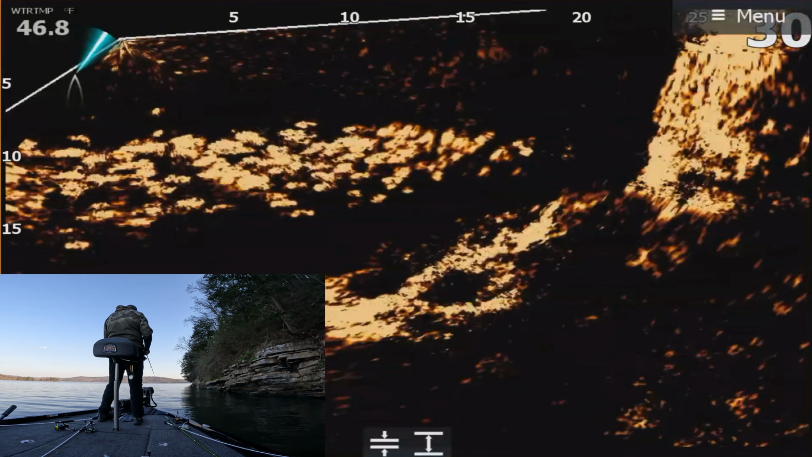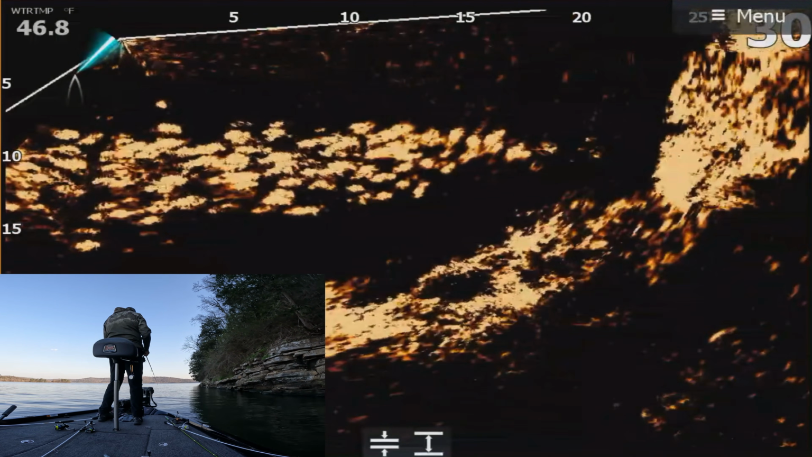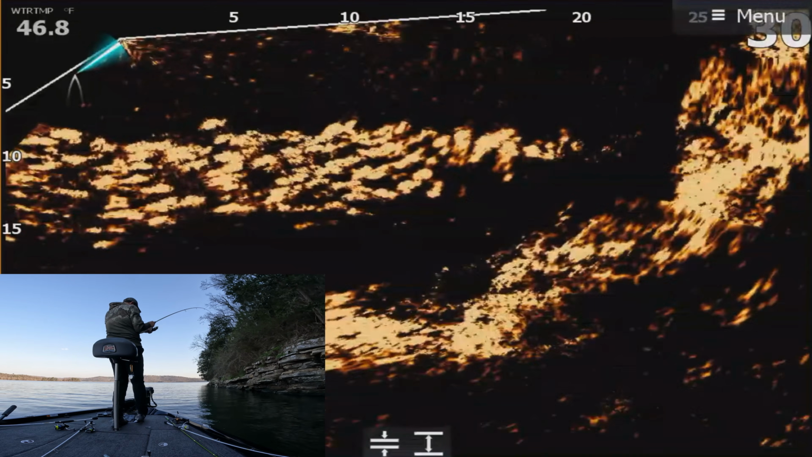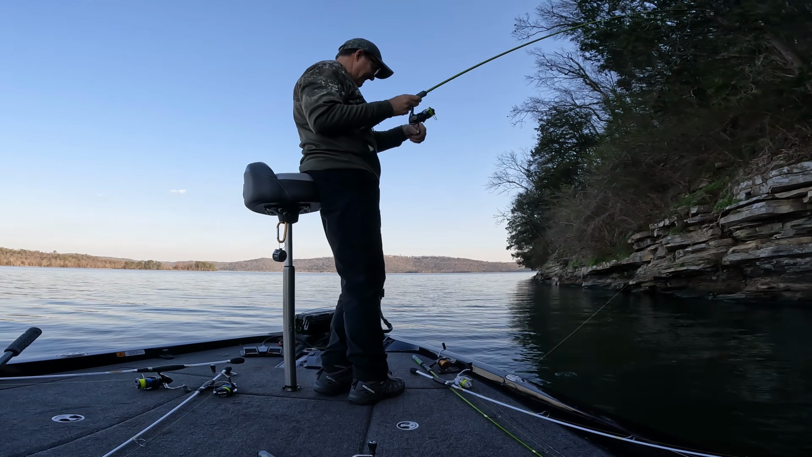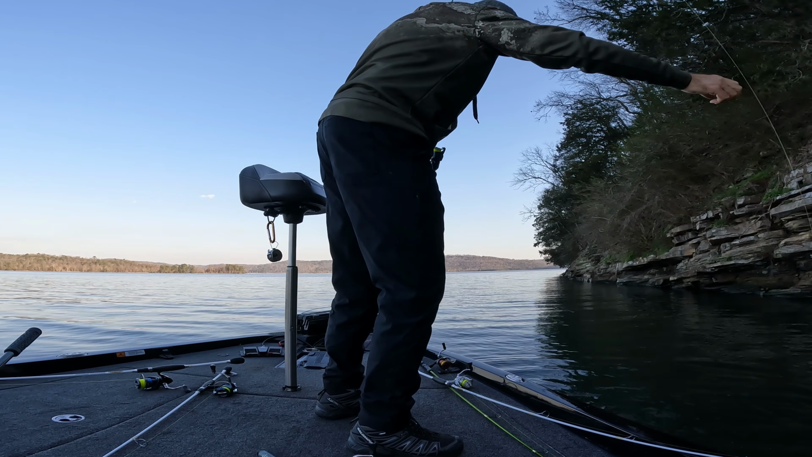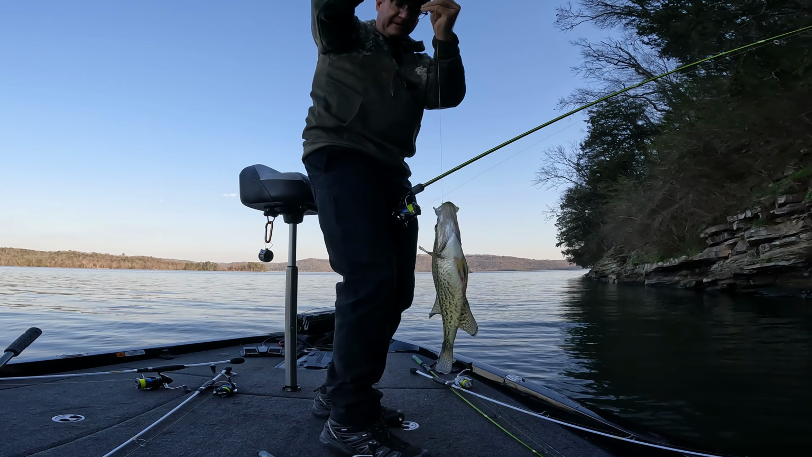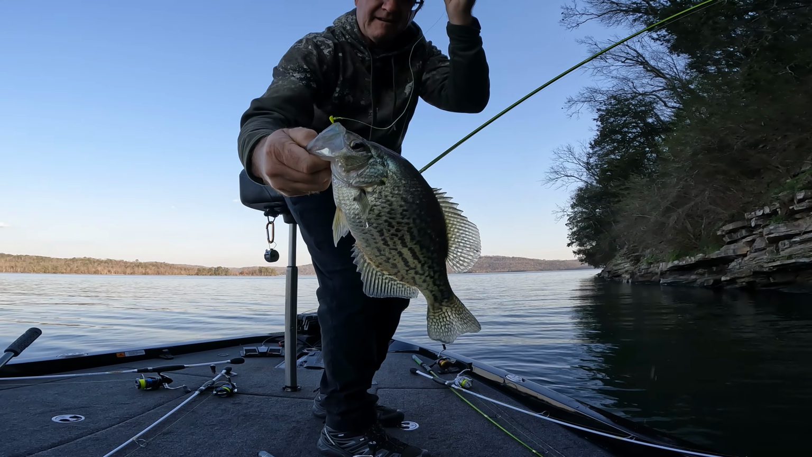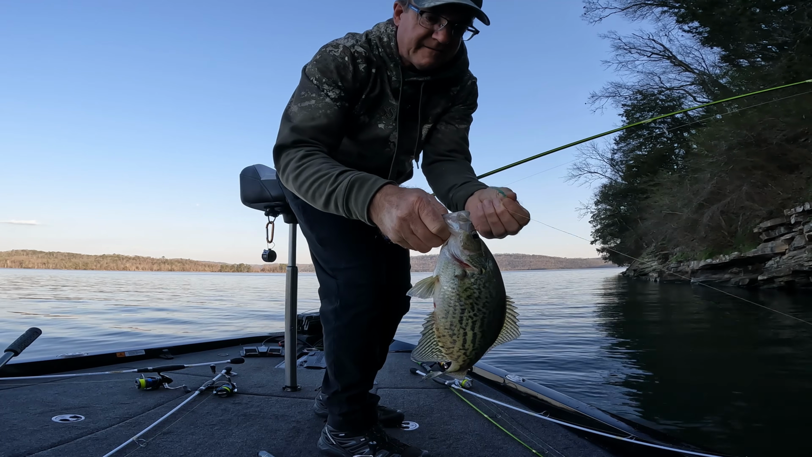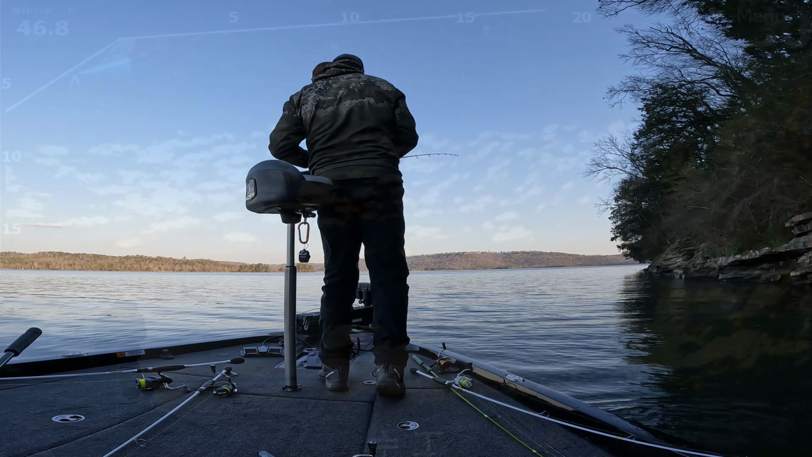These are big ones. Got some to come right up to it and then just decide not to take it at the last second. Got that one though. Yeah, we should have stayed on this school. They're bigger. That's what we're after. Ooh, he's pretty too. That's a slab. That's a good one. Look at the beautiful colors on that fish too. Gotta love that. Let's keep doing that.